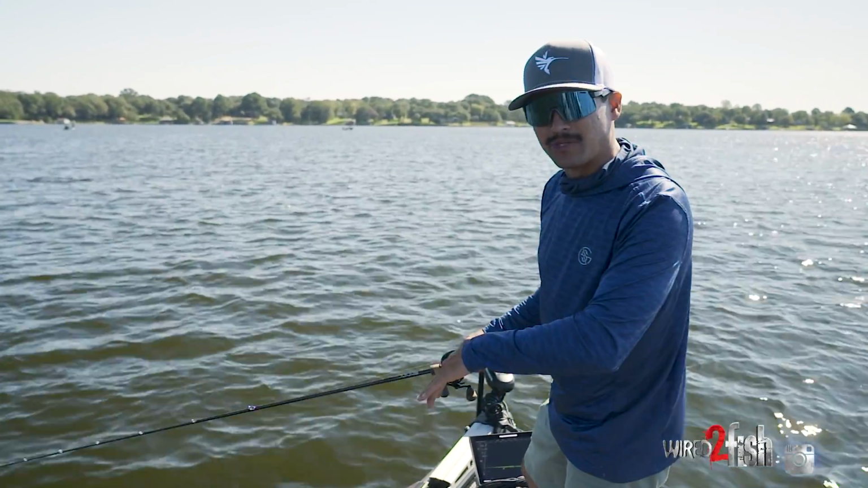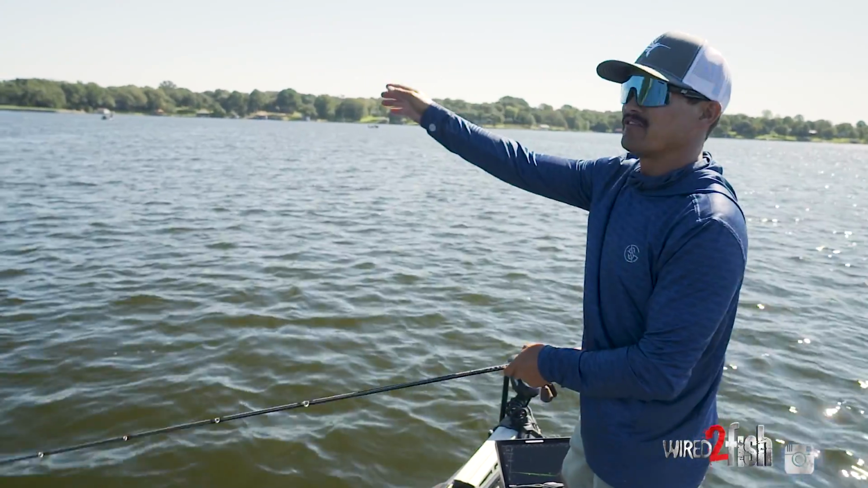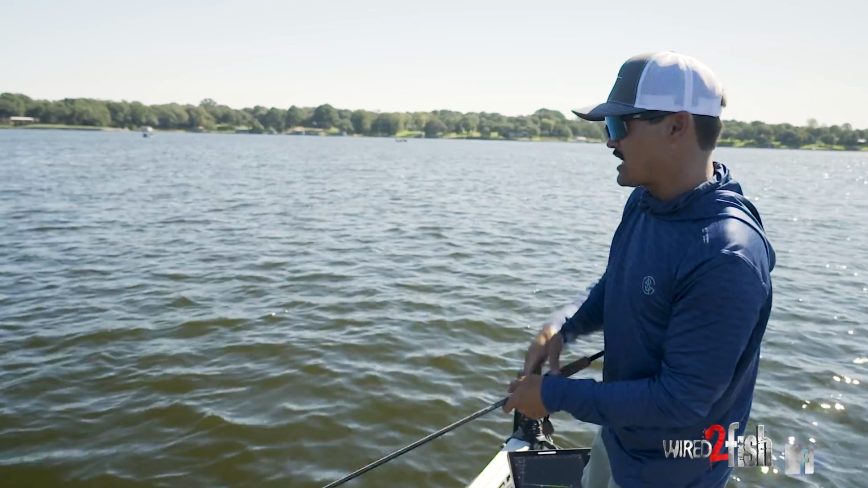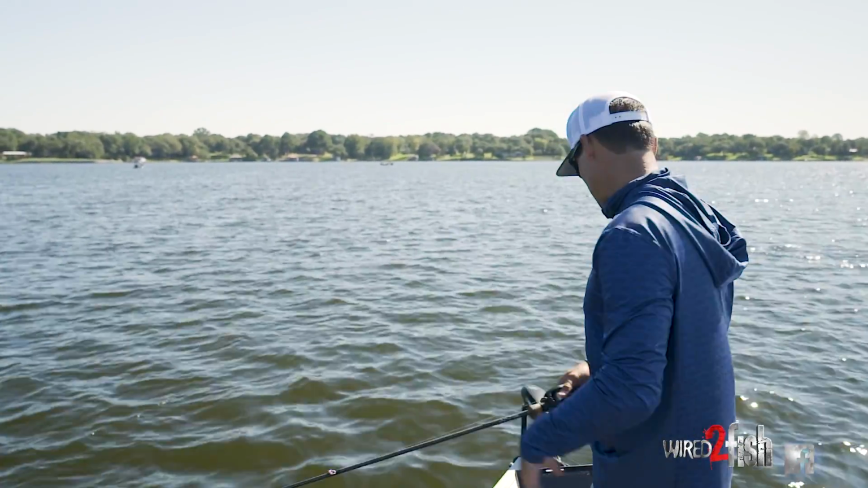As soon as I dropped the trolling motor in the water, that live technology let me see how far out the fish were and how deep they were. I was able to decipher whether it's a ball of shad or a ball of largemouth. And as soon as I got here, man, there was largemouth all over the place.